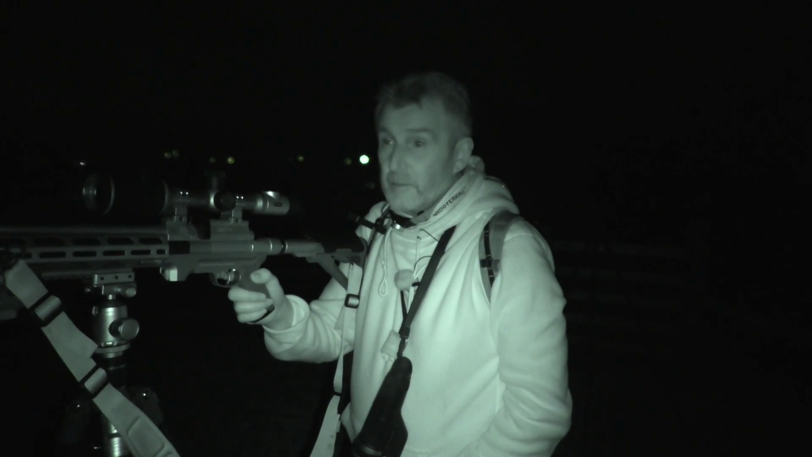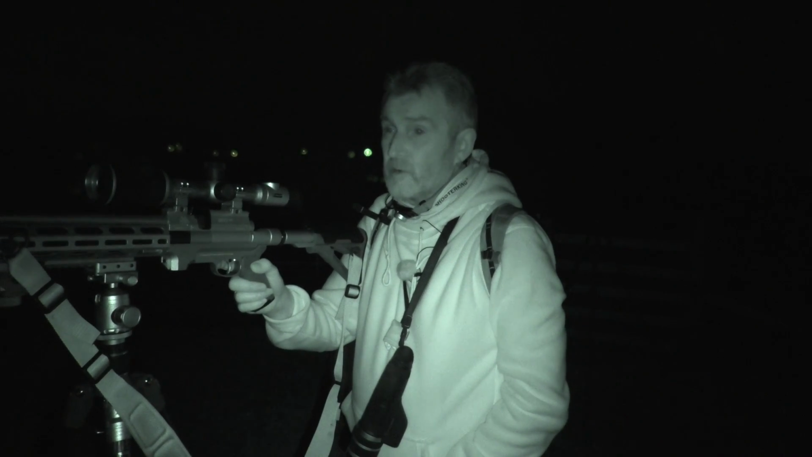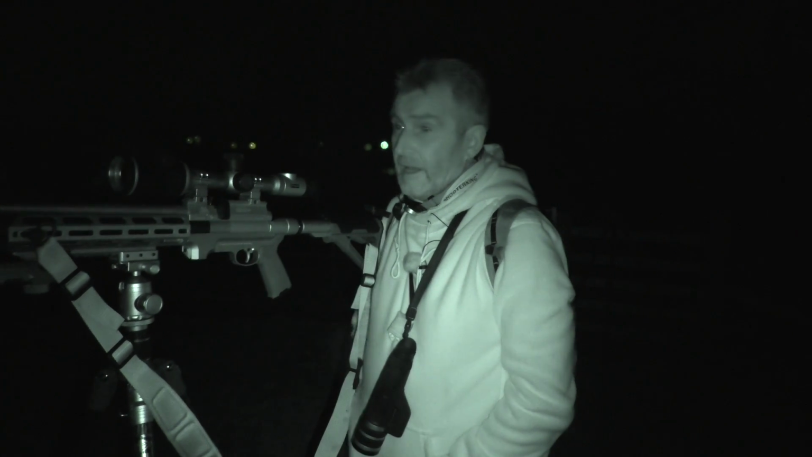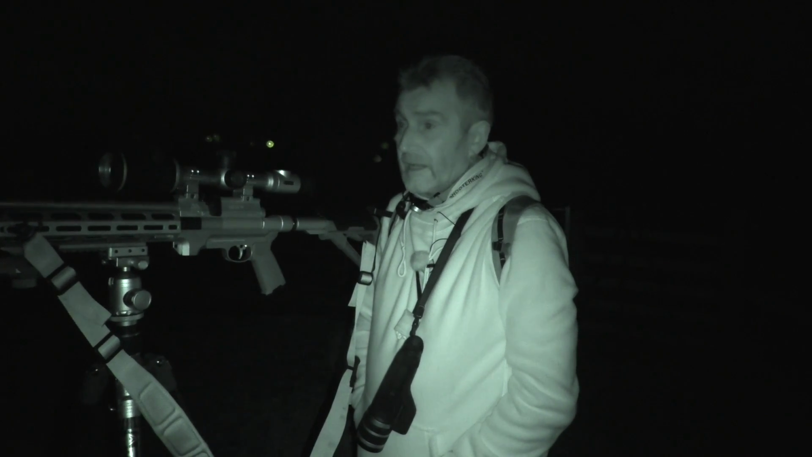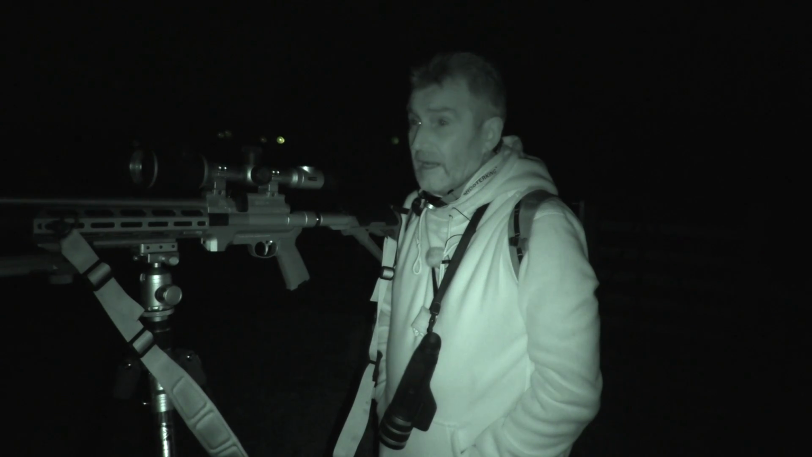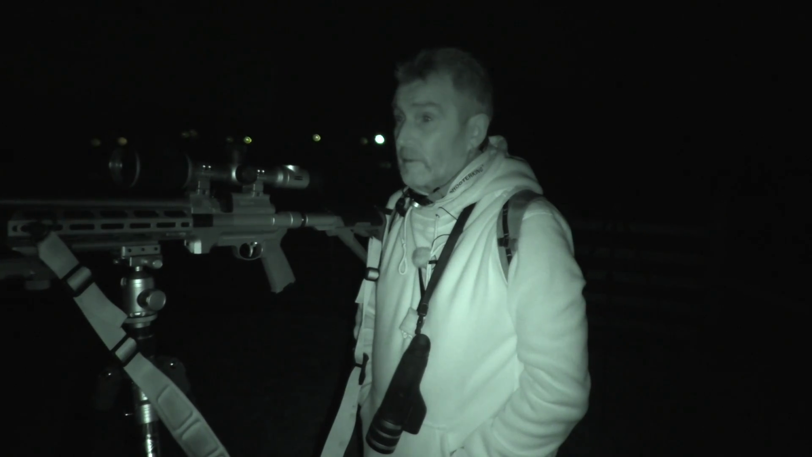I'm going to bore you to death about this, but the kit is really working superbly. It's working just like a proper team. Scope, gun, pellets, spotter. That's all you need. And tonight it's working brilliantly. We've shot everything we've seen up to now. I think that's nine we're on, which I'm really happy with.